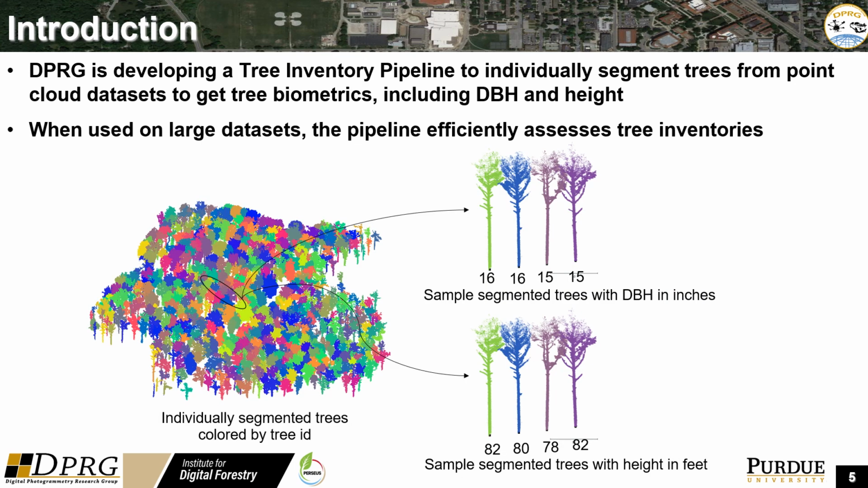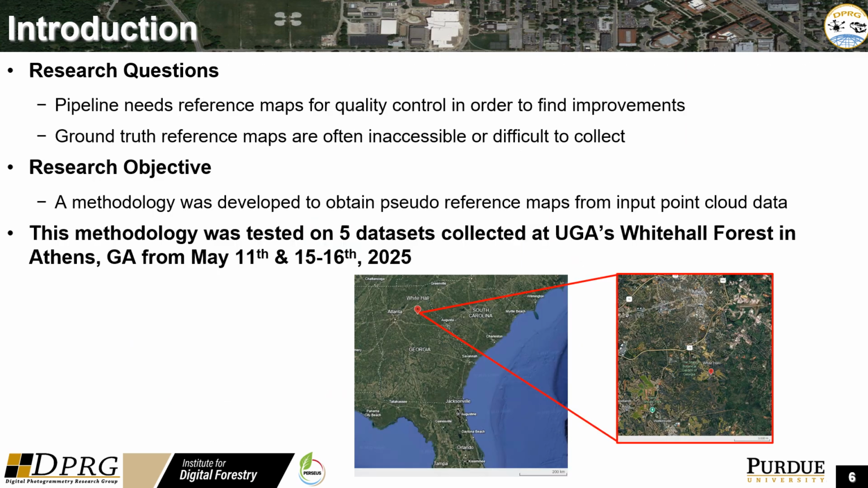DPRG is also currently developing a forest biometric pipeline to automatically segment individual trees from point cloud data and derive key biometrics such as DBH, as well as the tree's location, more efficiently in order to allow for less labor-intensive and expensive tree inventory assessment. The pipeline is still in development, and as such, quality control is needed to find possible improvements.